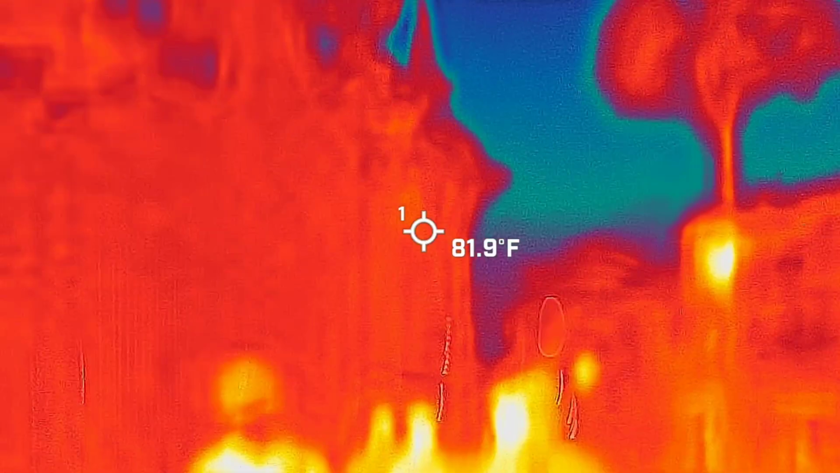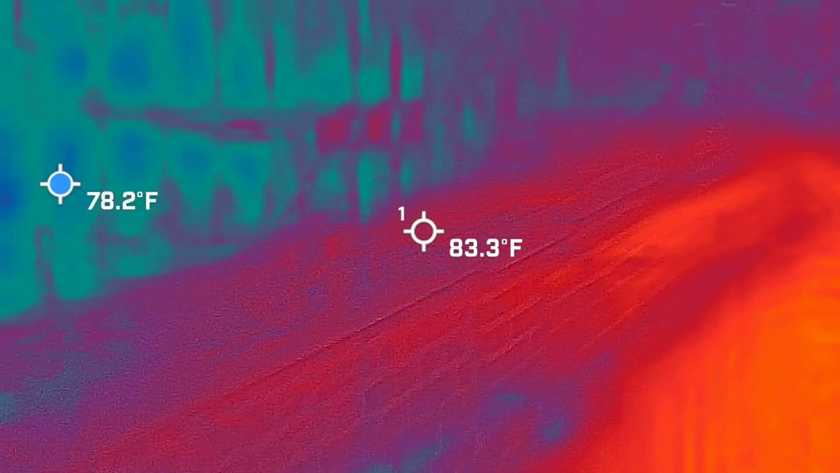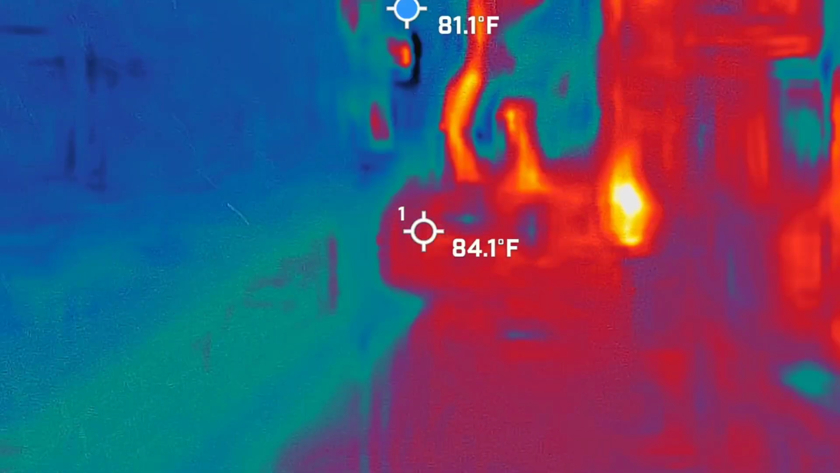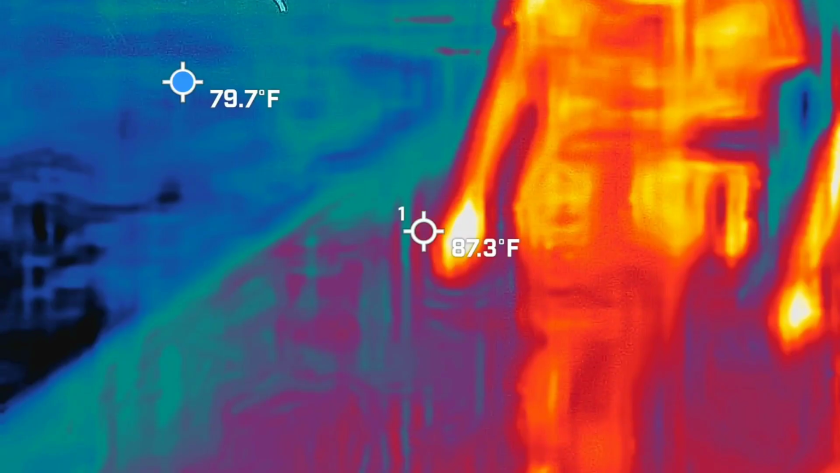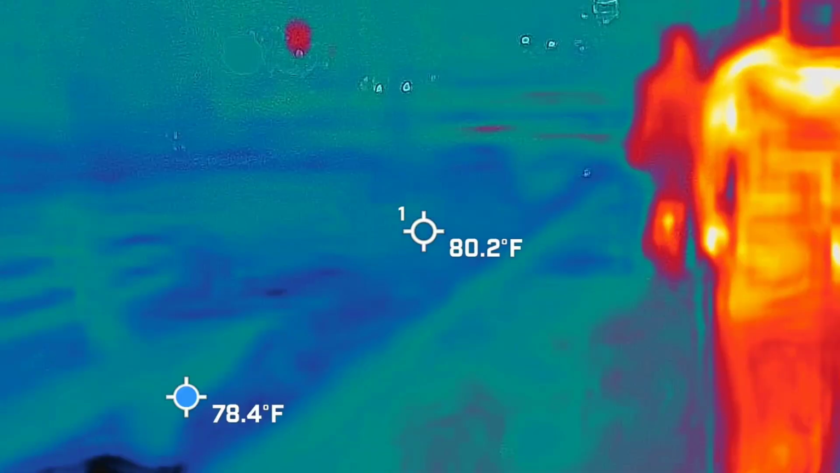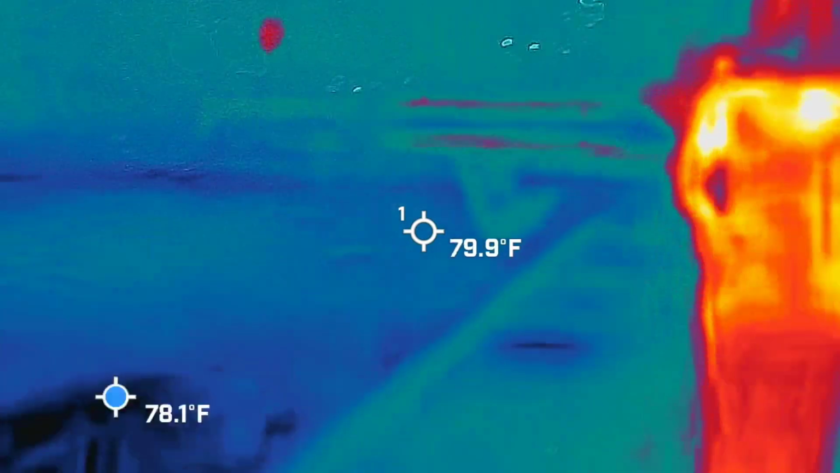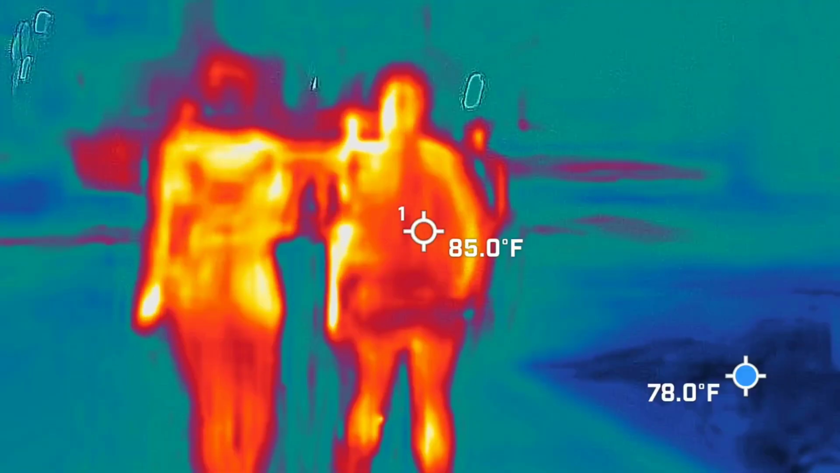It gets to like 50 if I pointed at the sky. Oh, great. This park looks nice. I don't know. That sounded like a stereotypical ghost.